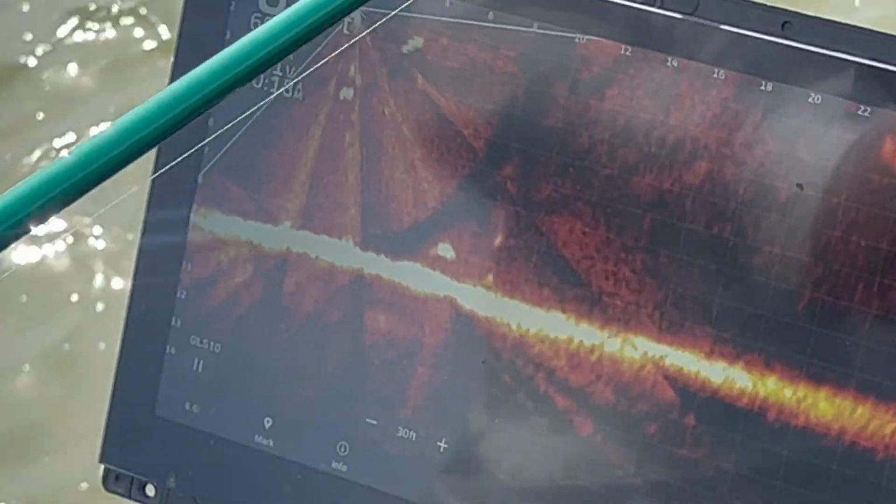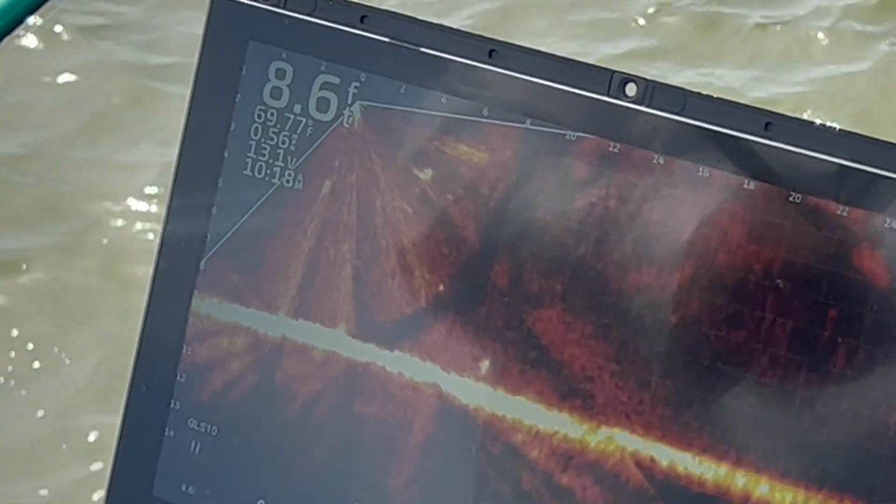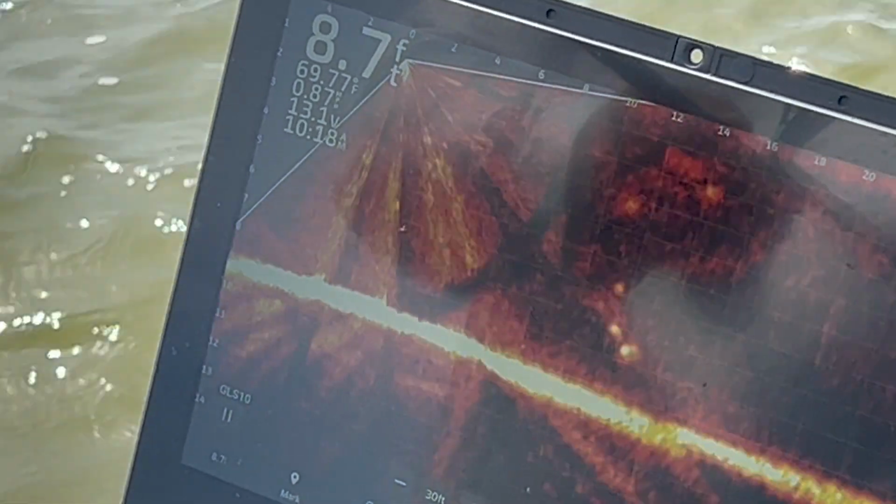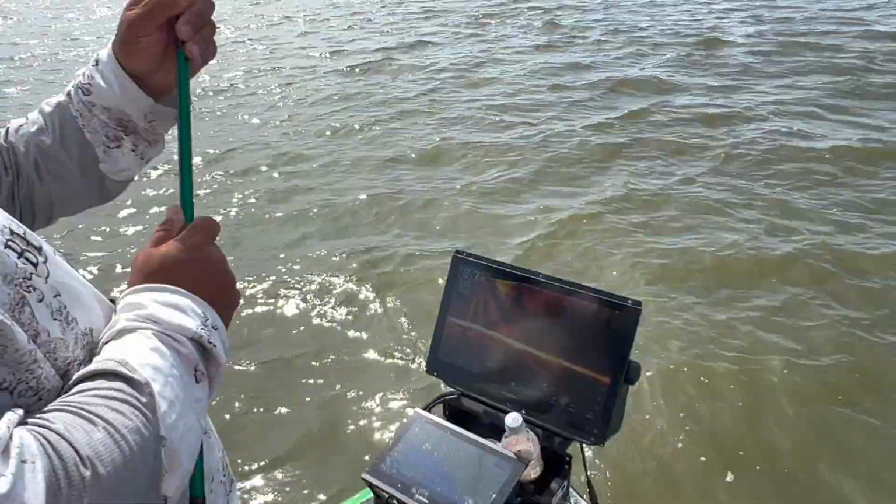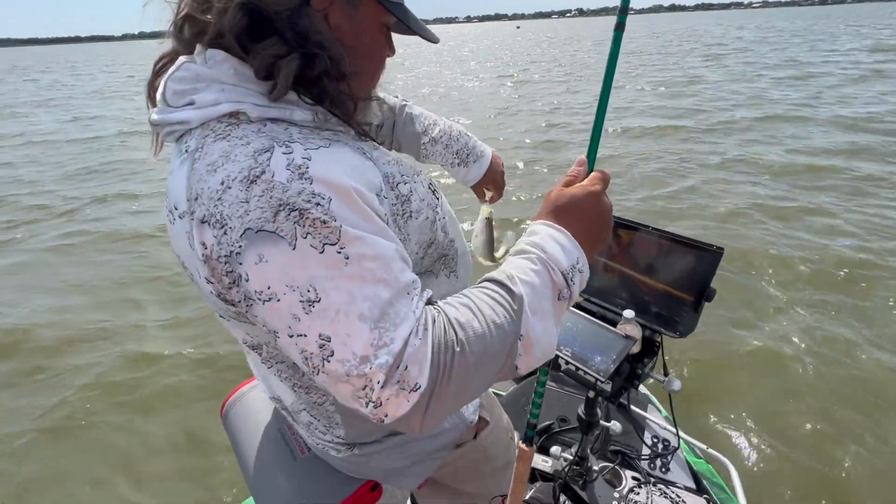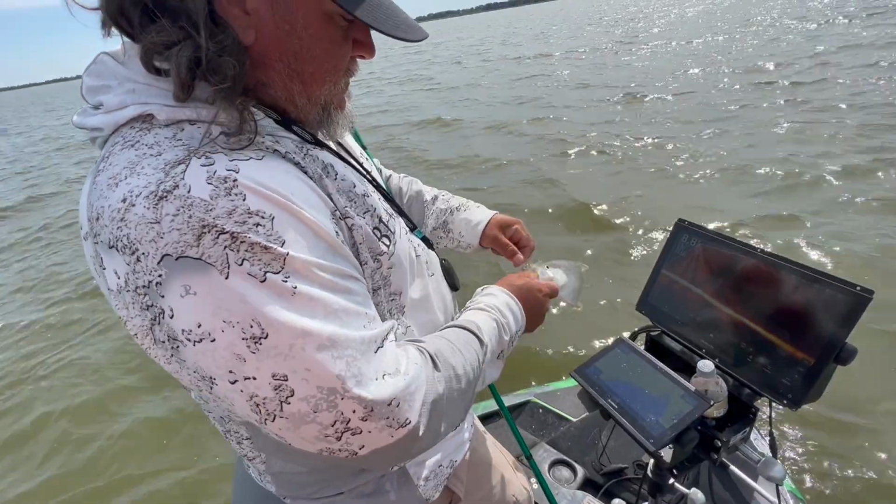Faces back towards us, ain't it? I think he seen it. Did he turn? Maybe not. Yeah. Oh, so hard to tell the size when they're on the bottom. It had a good mark, even though it was on the bottom.